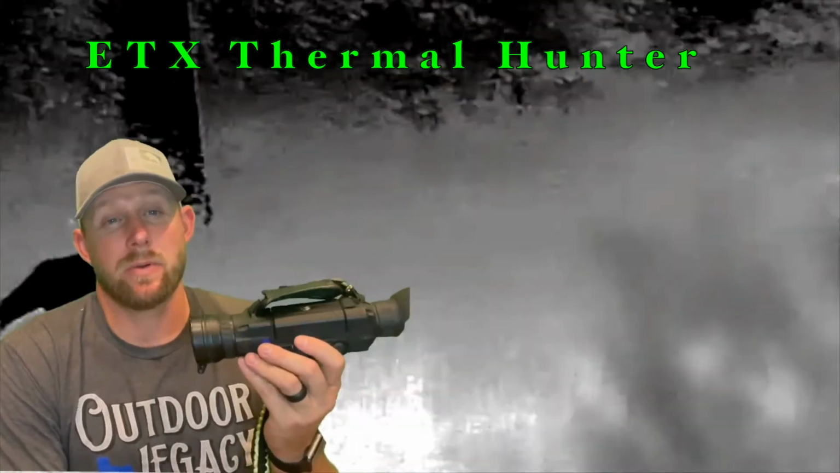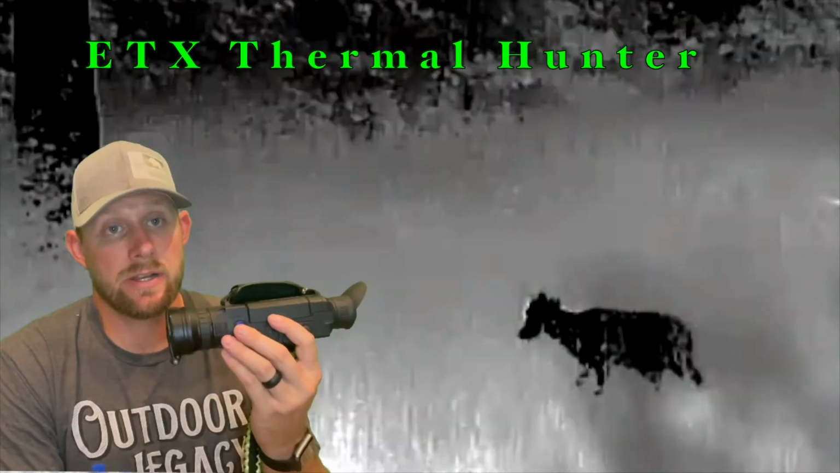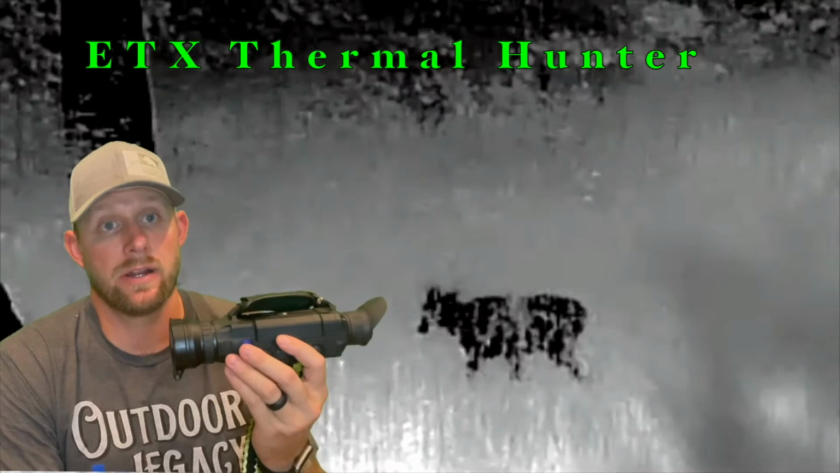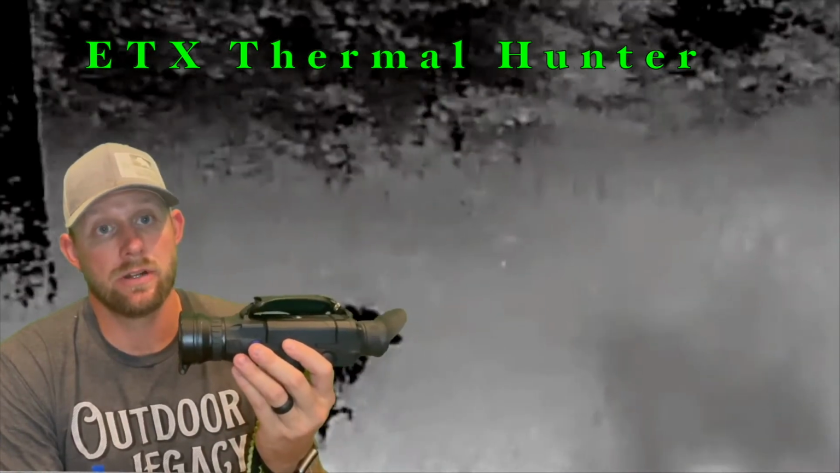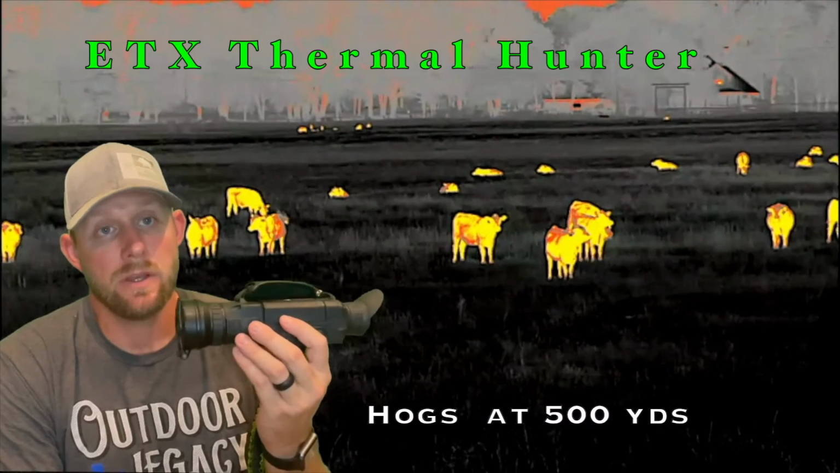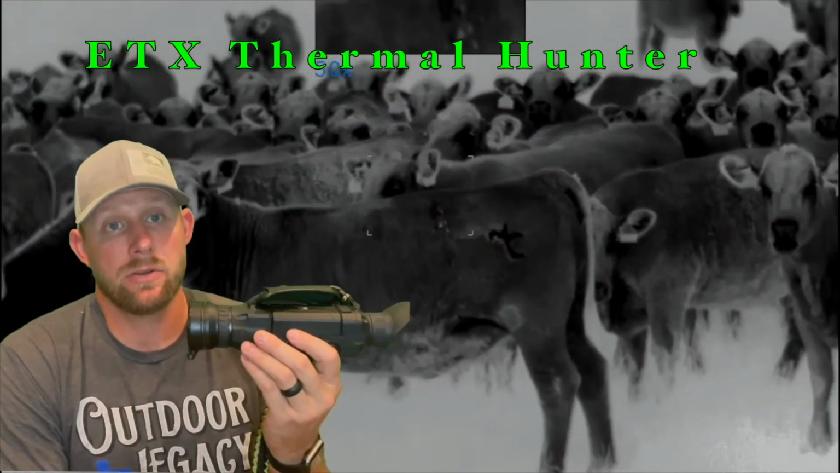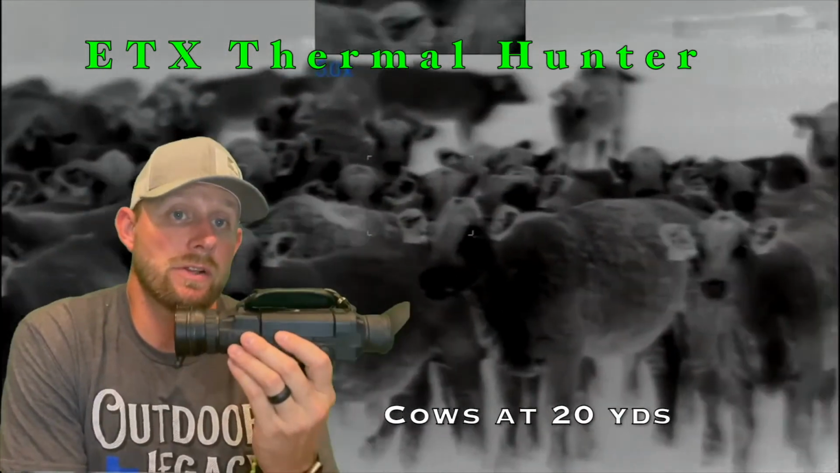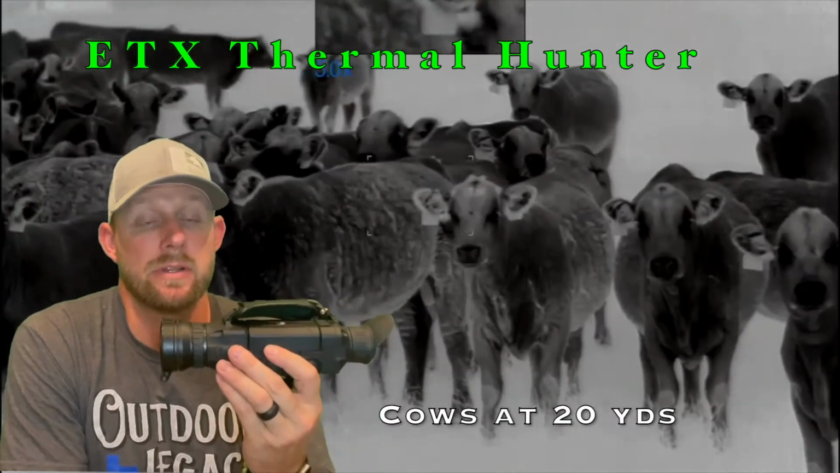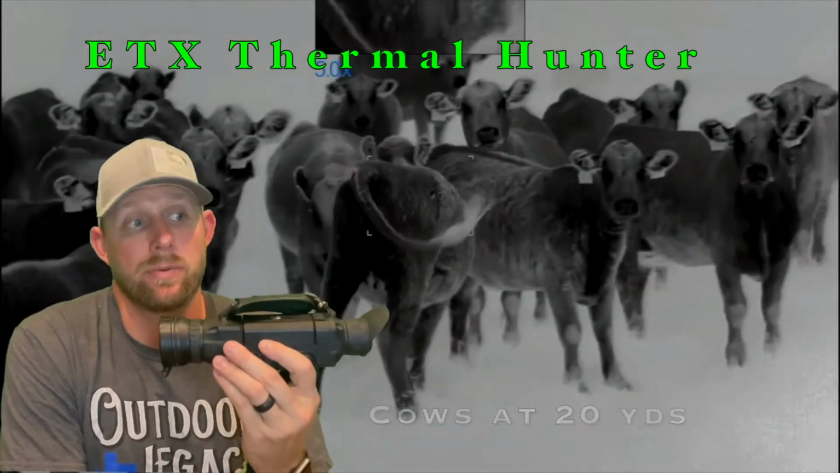I think this is probably one of the best monoculars on the market for the price, because this thing retails at $4,000 for $3,099. So that's a really good price for what you get on this thermal. I think for a 640 thermal monocular, this is probably one of the best buys, probably one of the best all-around quality monoculars you can get for the price point.